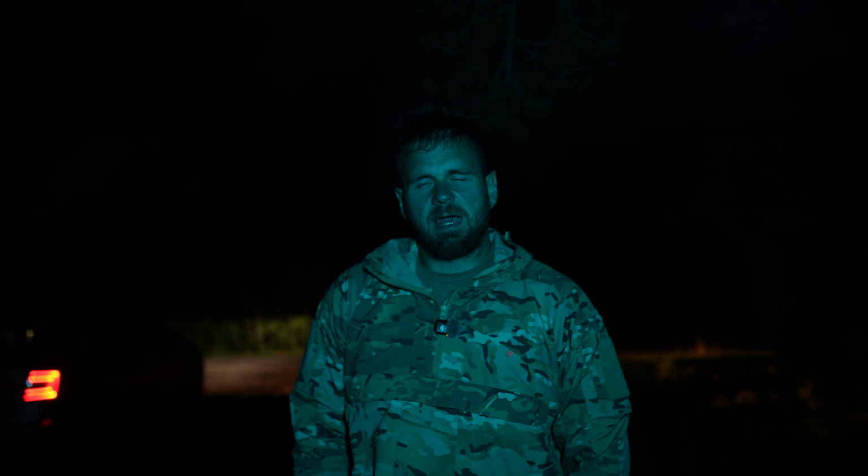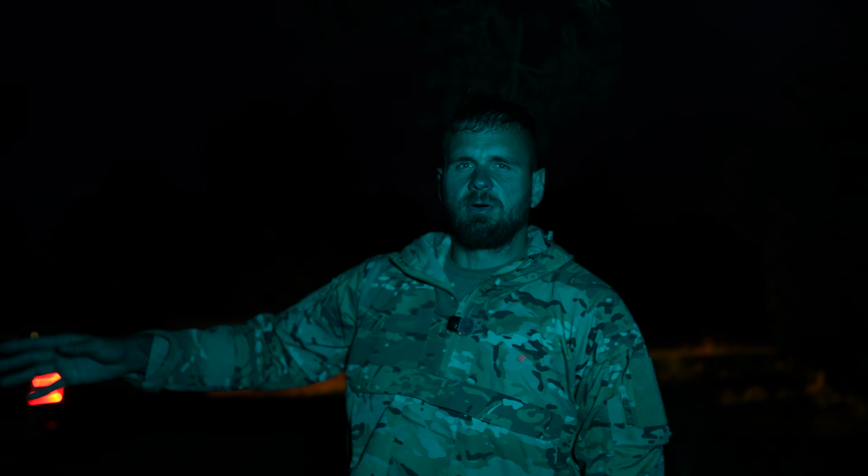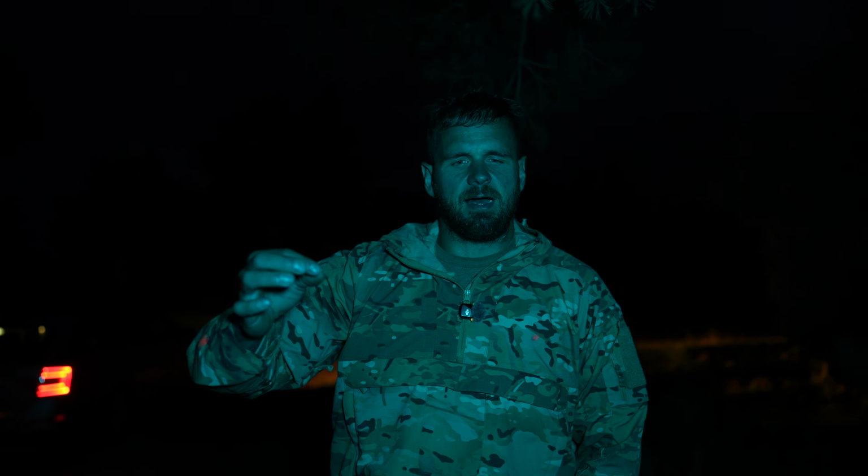Now we're testing the max range of the thermal overlay. So we've got a straight road. We're going to keep going down it until we can't detect the person anymore. Then you can adjust the focus in the front a little bit and push it maybe even further than 500 meters. Let's go see.